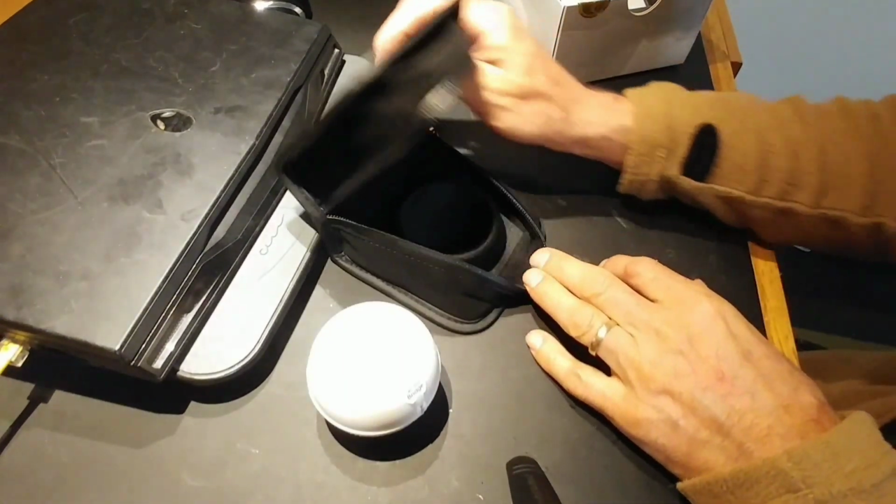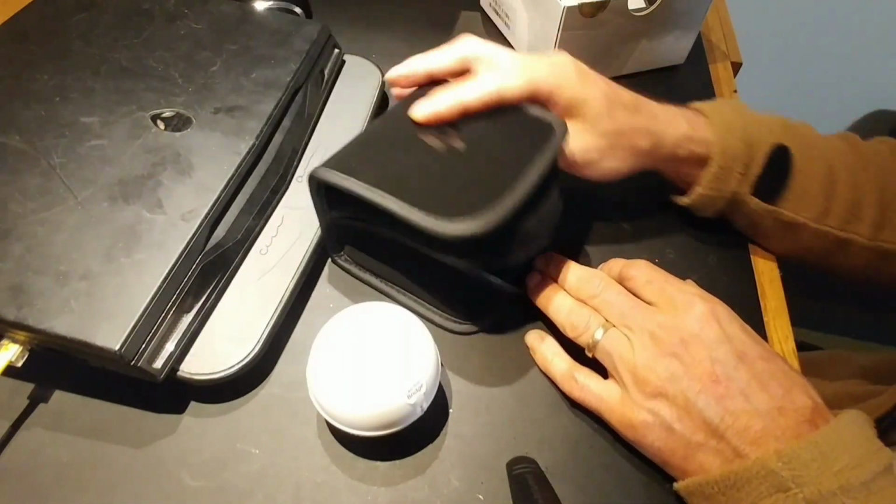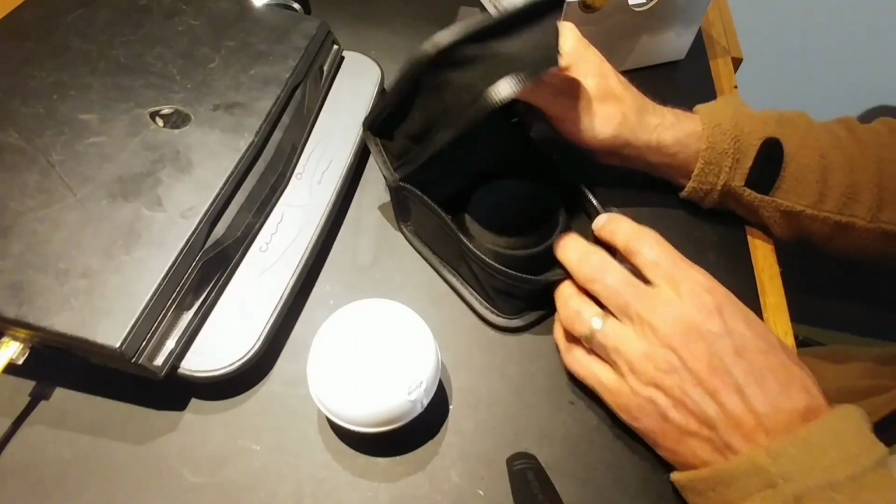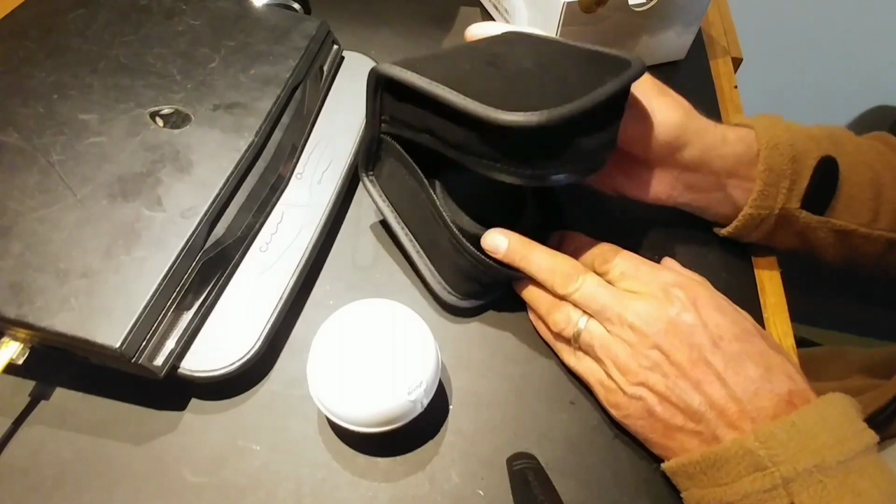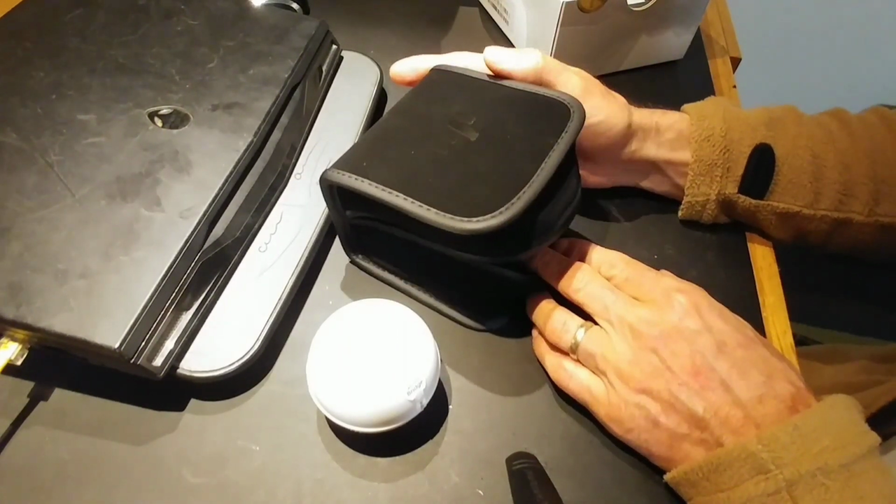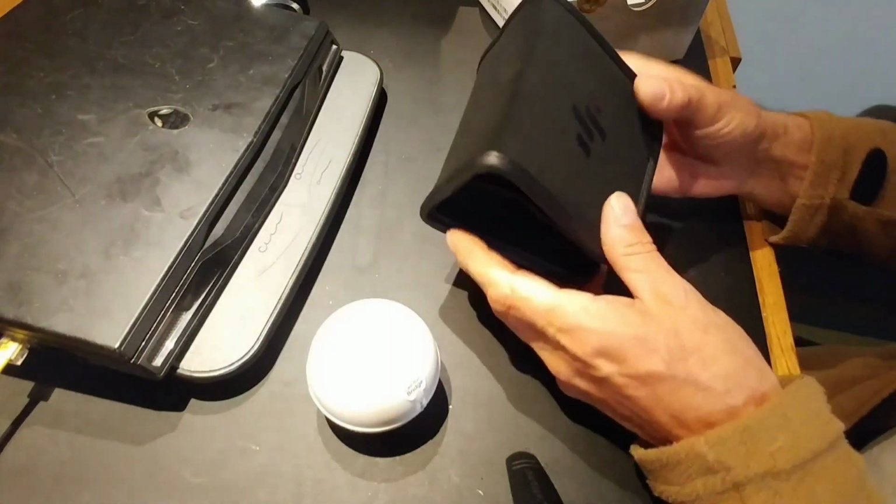This doesn't. Might not be the best to use because you can't really put it in your pocket like that. But what the hell? Let's get to the sonar.